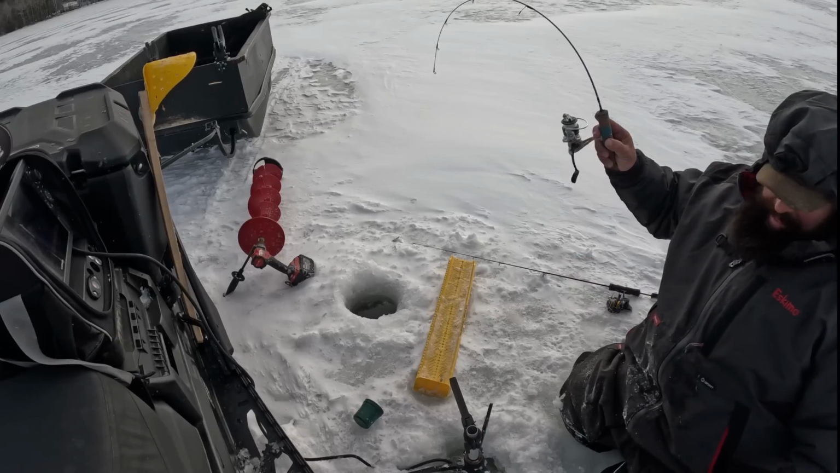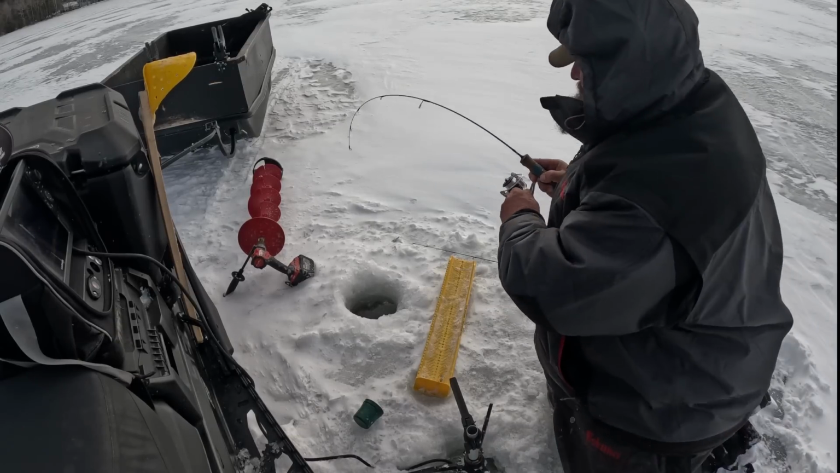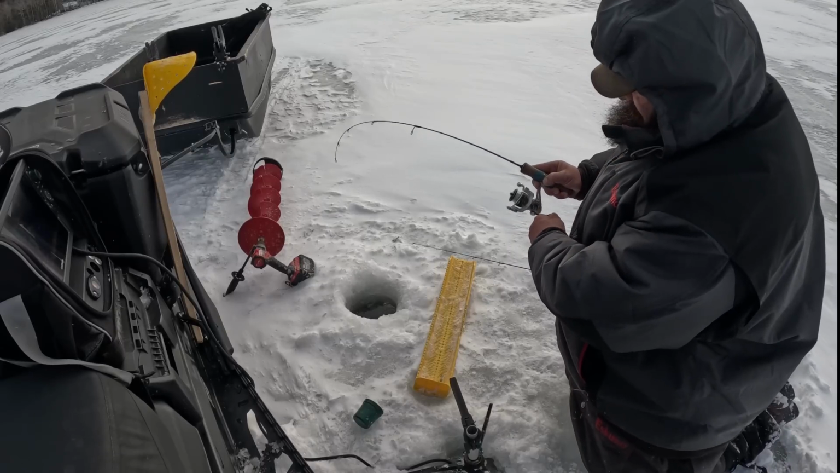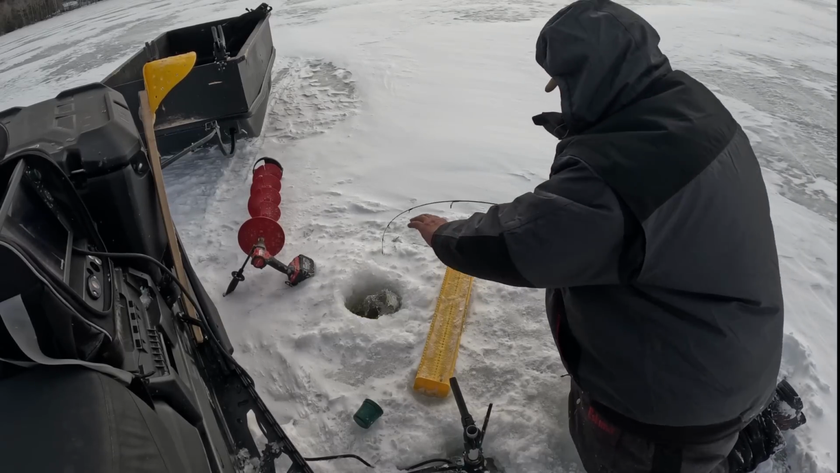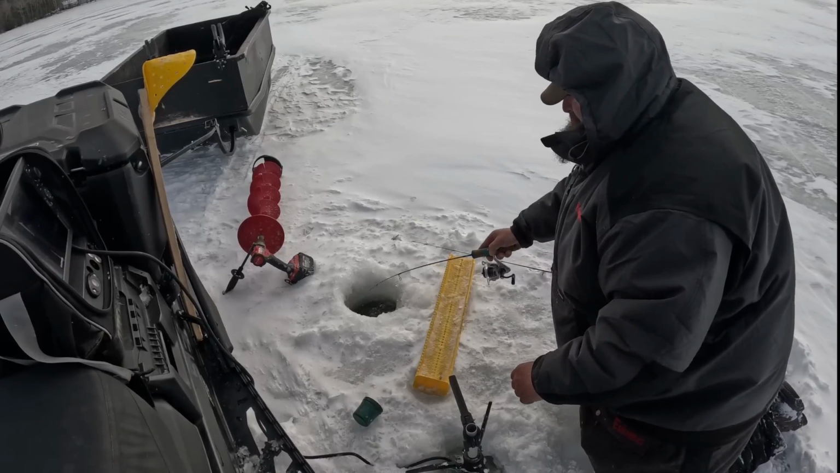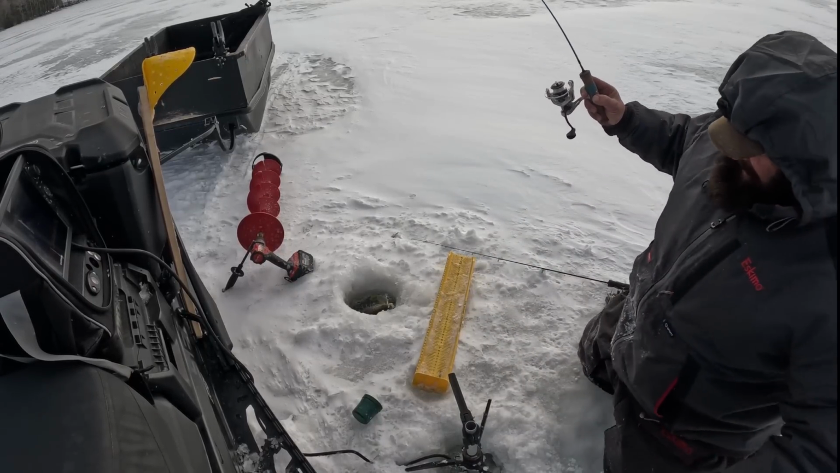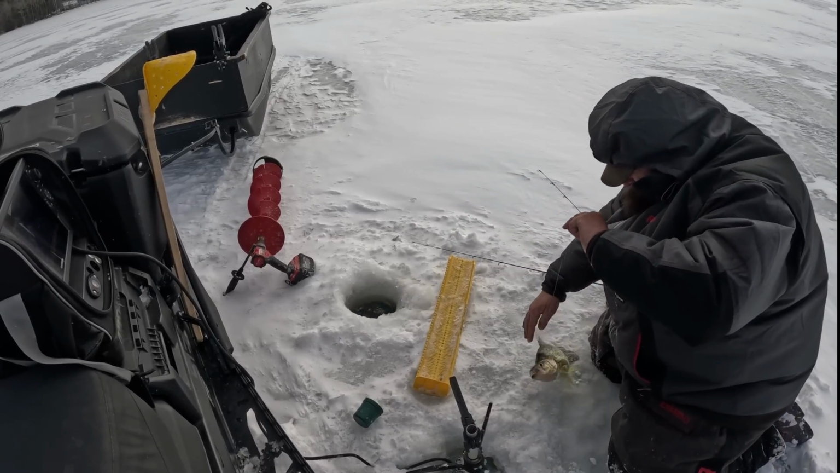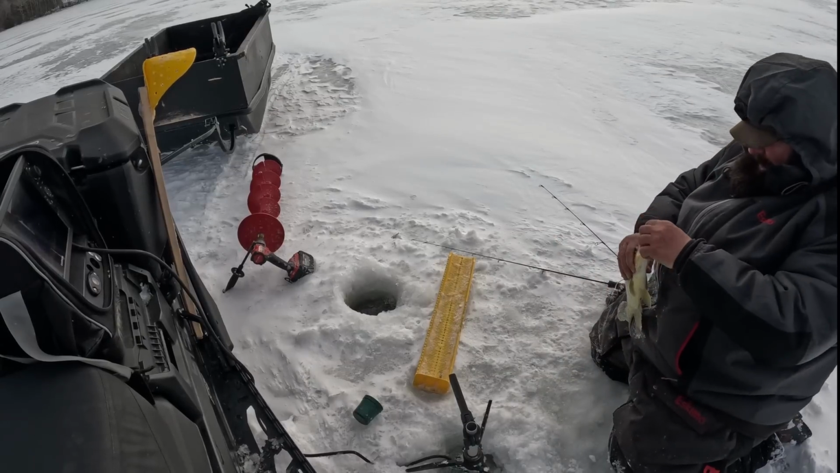Oh, that one had it. Got him. Feels like a decent crappie. He's stripping some drag. Oh yeah, that's a big one. I had him out of the hole and he turned and went right back down. But there he is right there. That's a big slab. That's a huge slab. Great big chunker of a slab right there,